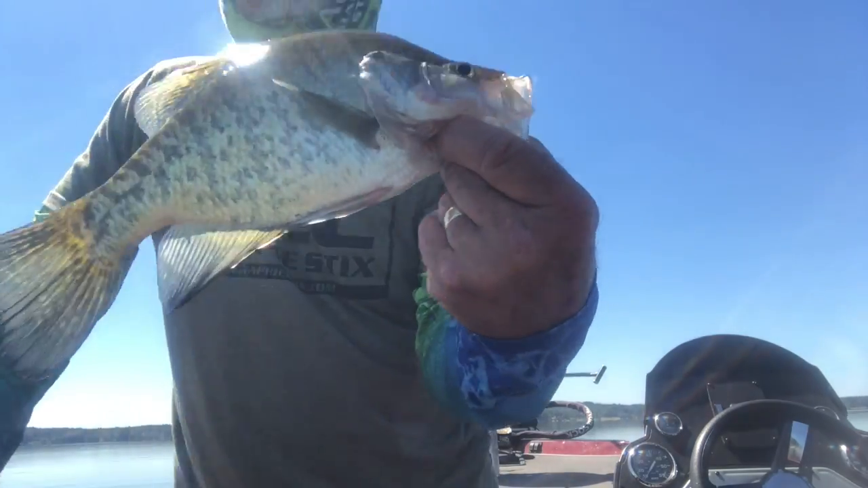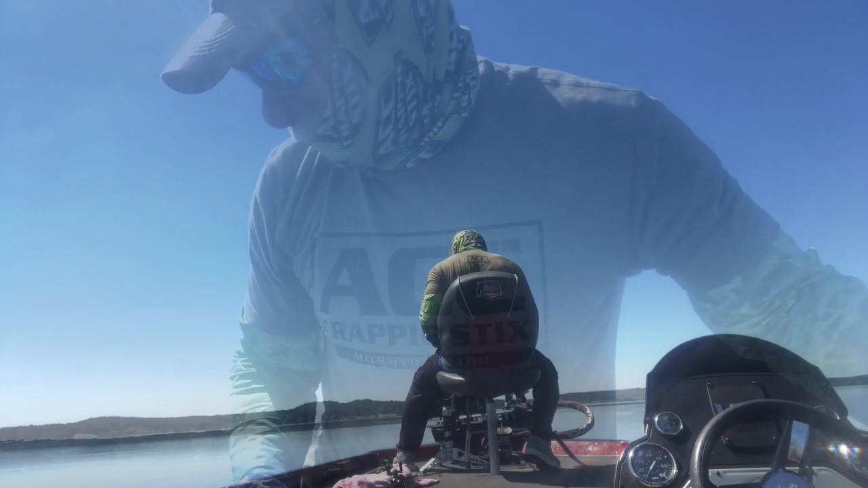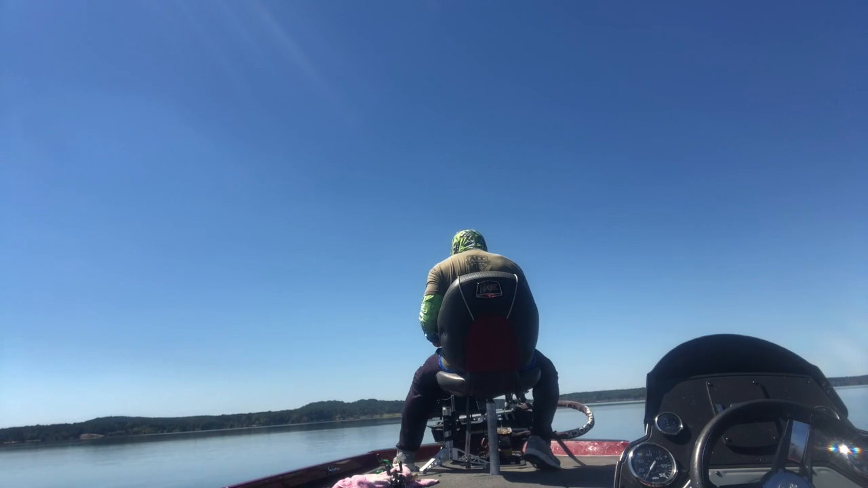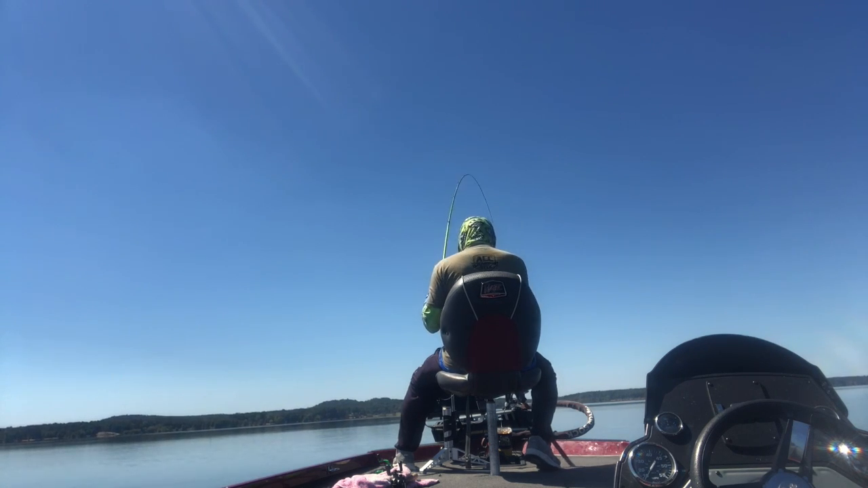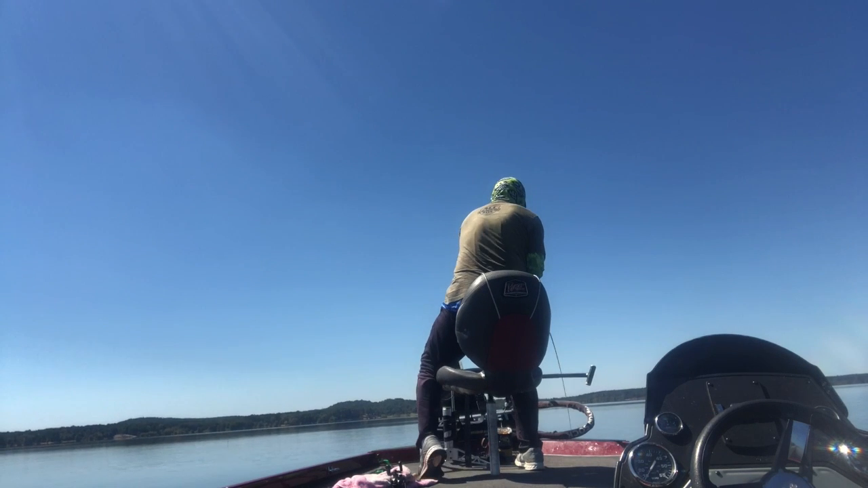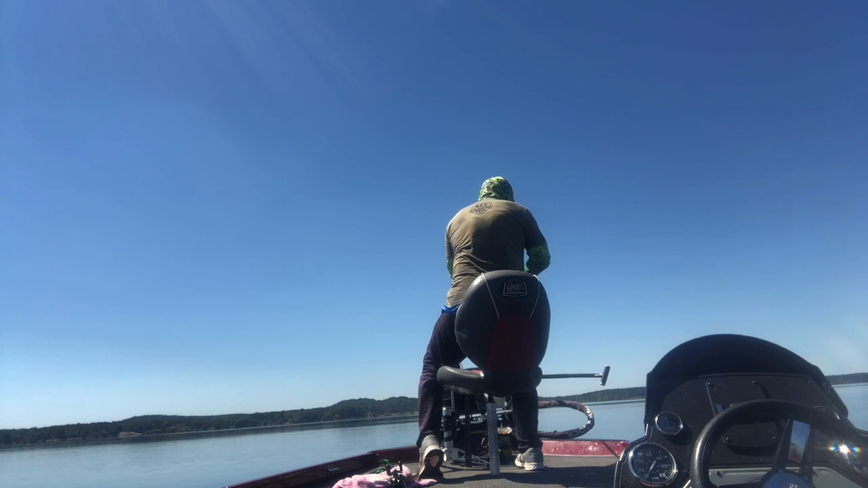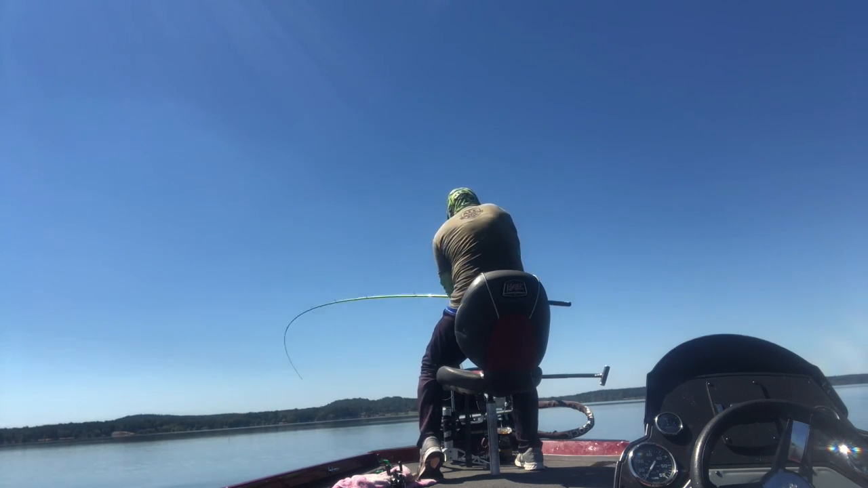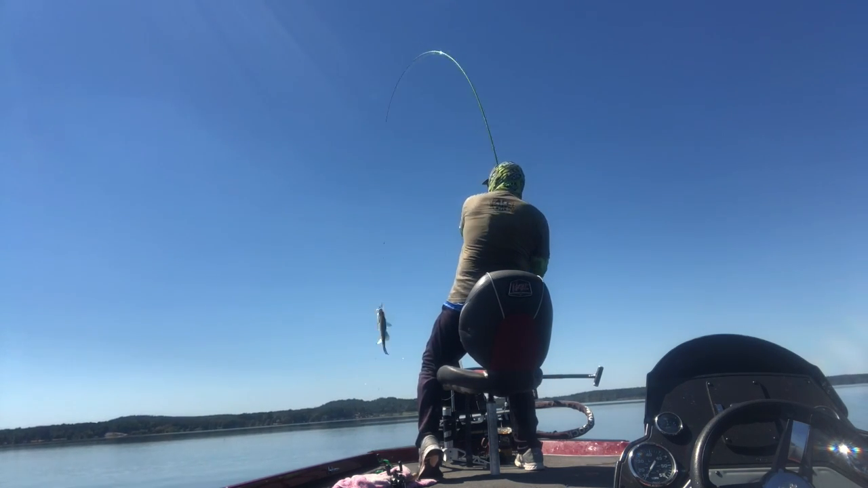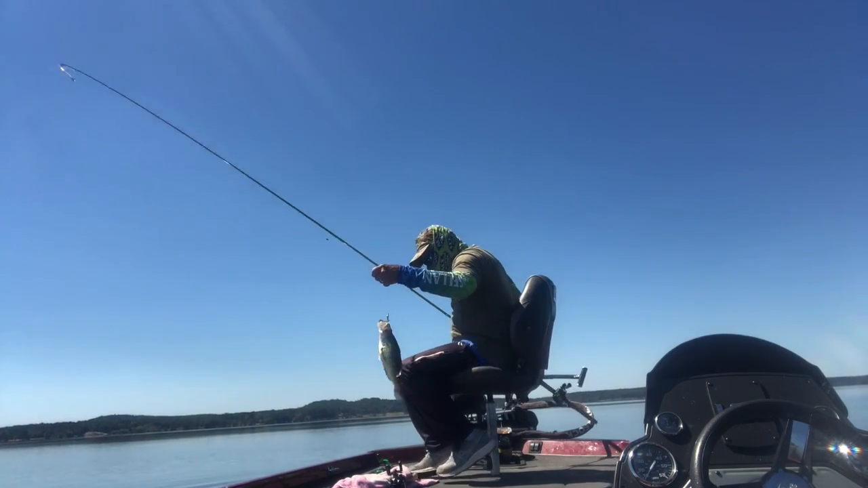Just a nice little eater fish right here. Here he comes. There he is. I just picked it up easy. Oh, this got weight to him. He's mad. Look at him. He might be a good fish. He might be a goldfish. Oh, he is. That's a goldfish right there.